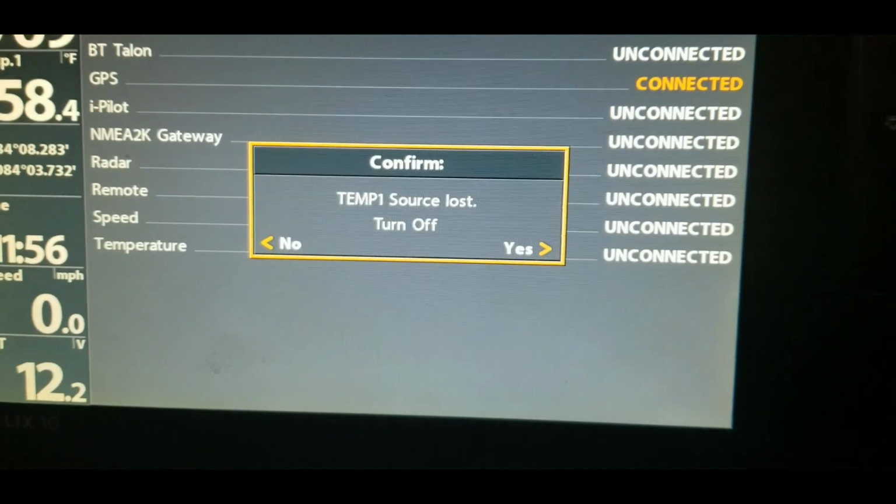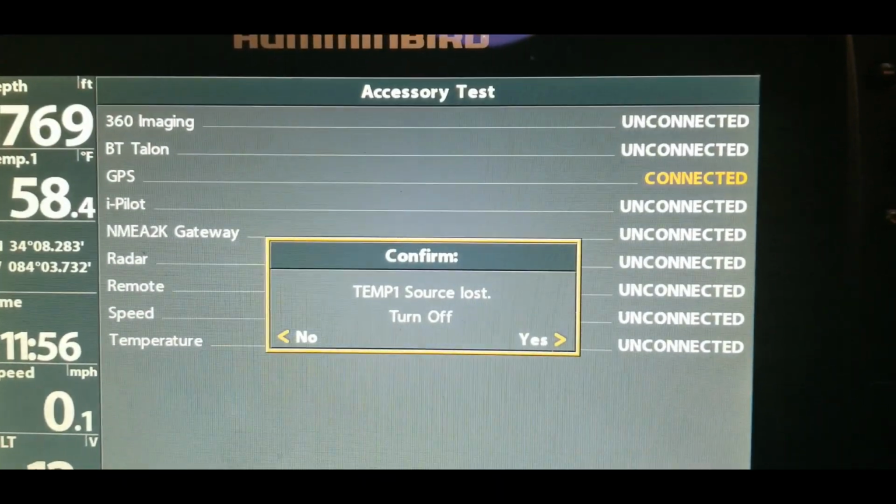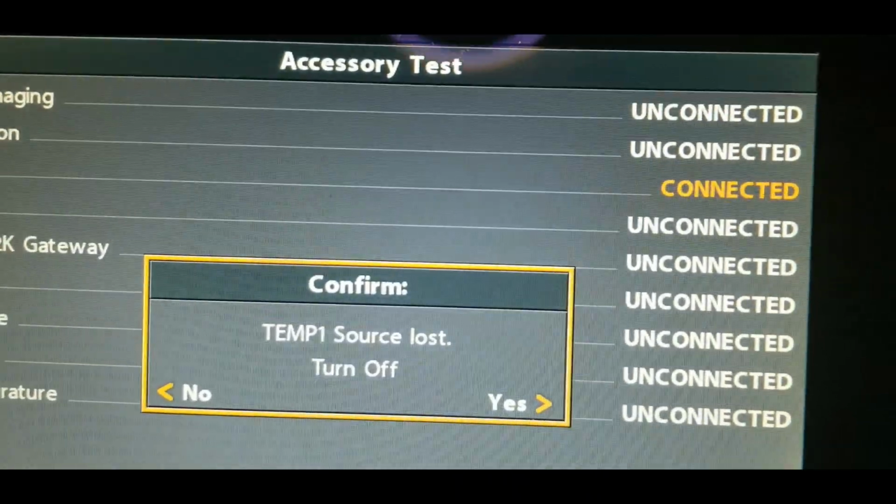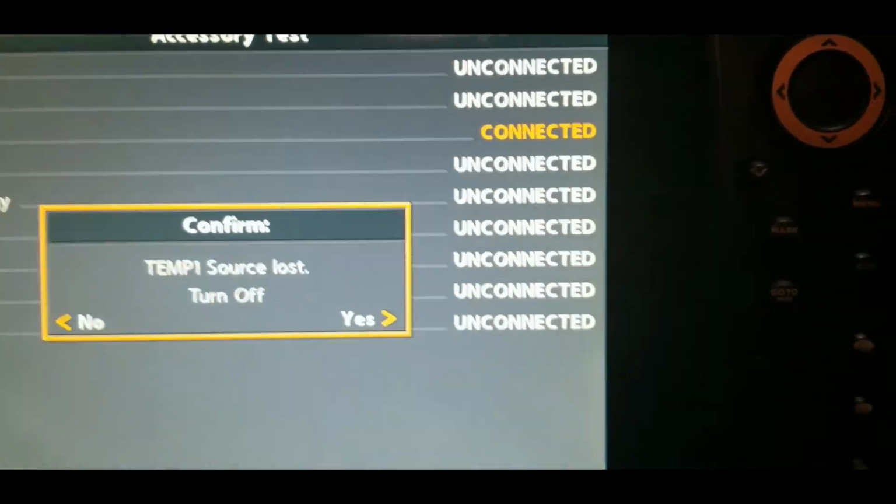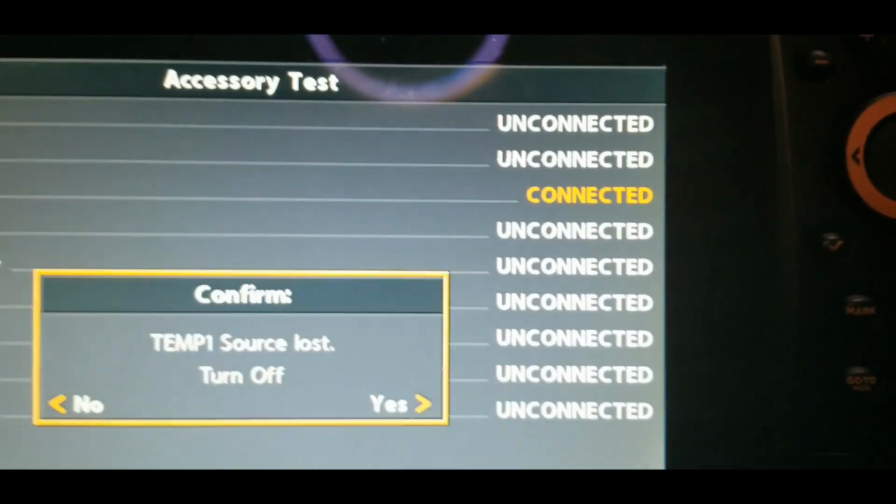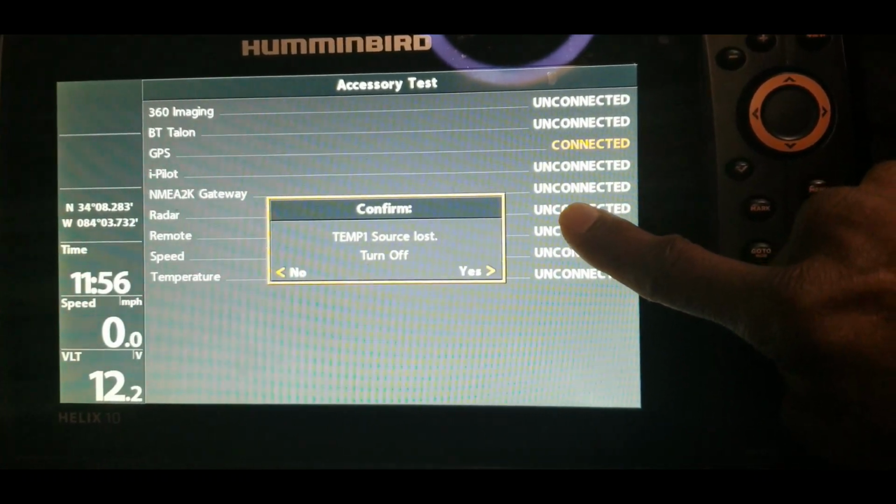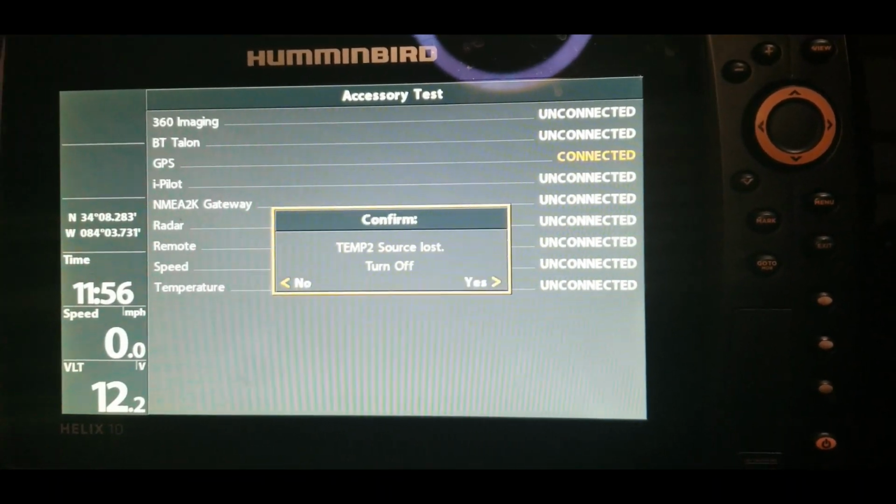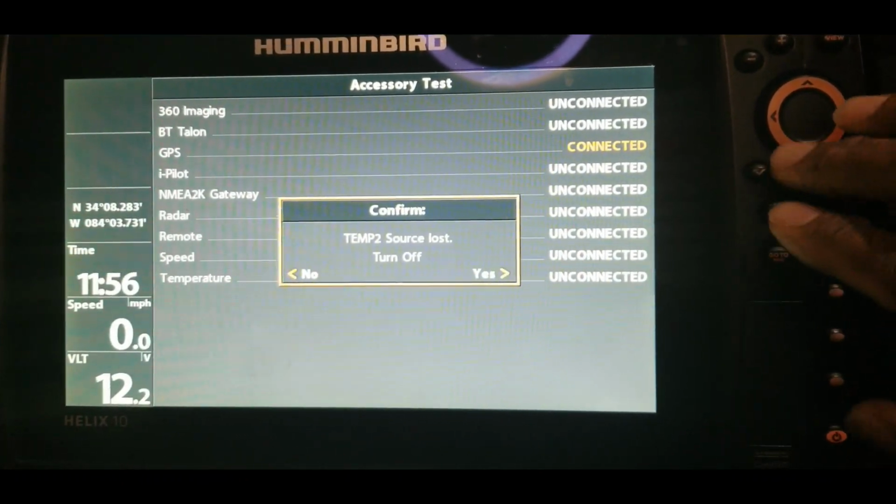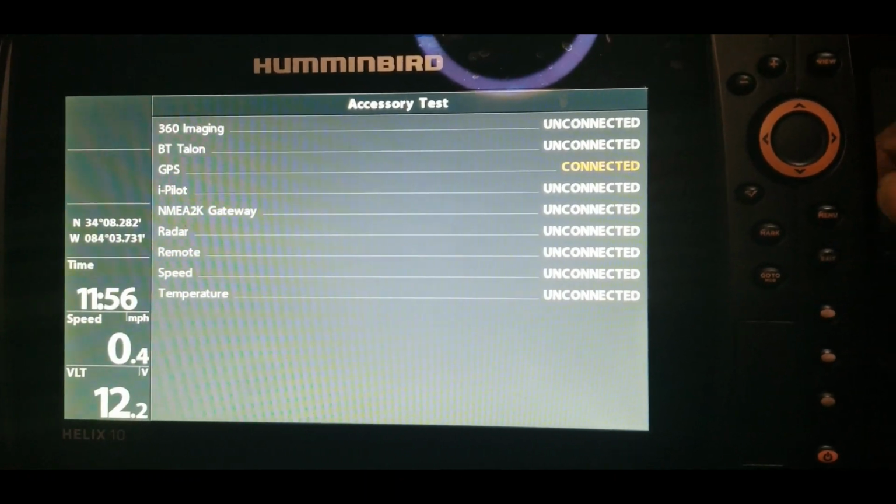So once I boot this unit up, what I like to do is go to the accessory test screen, and that'll kind of show me what is connected as things come up on that network. We can see what's connected and unconnected. Let me just exit out of here. The directional puck is not connected to this unit, so that's why I was getting one of those messages that come up on the screen.